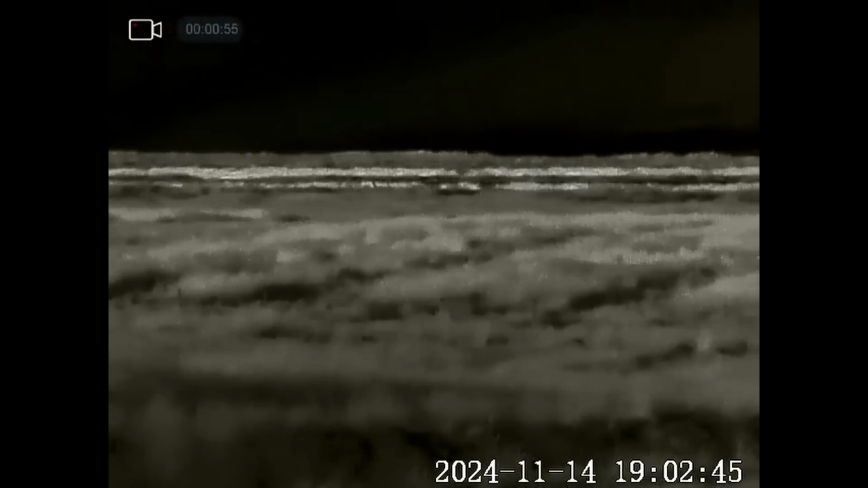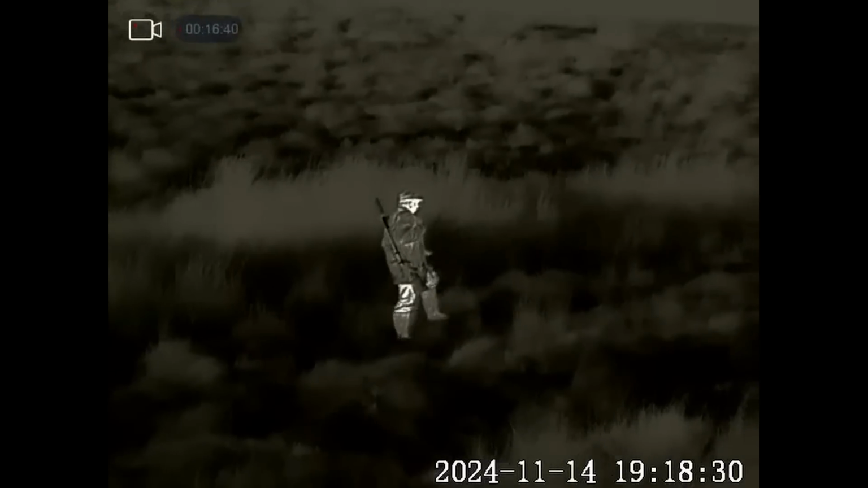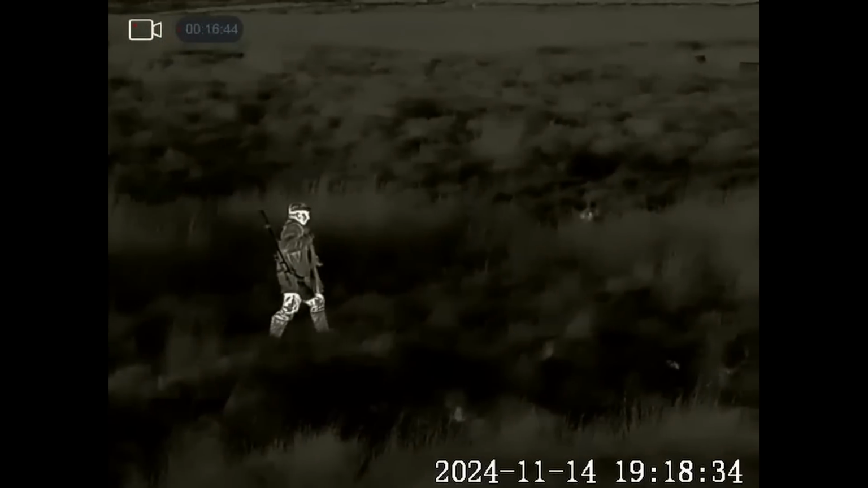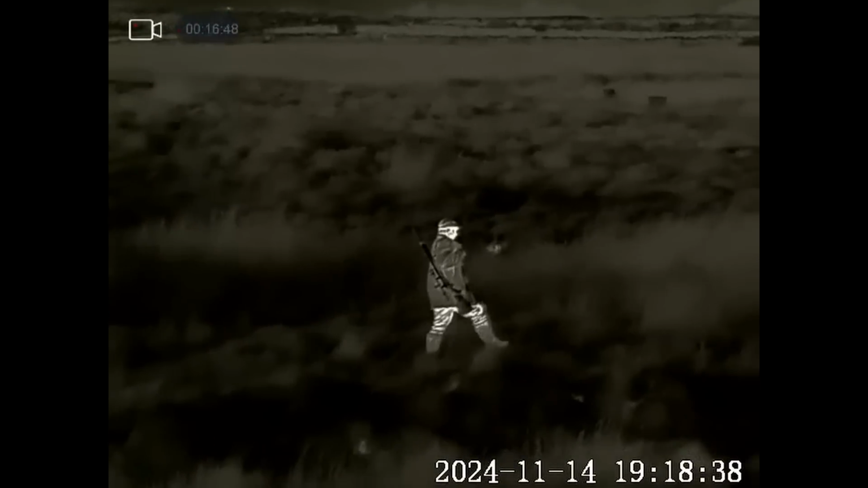Right, I think we'll go and pick that fox up. Going down there, I had to climb to a vantage point and direct my friend in. As the cover's so thick, we looked around for ages trying to find the fox and couldn't find it when we were both there, so I'm directing him in. Stop.